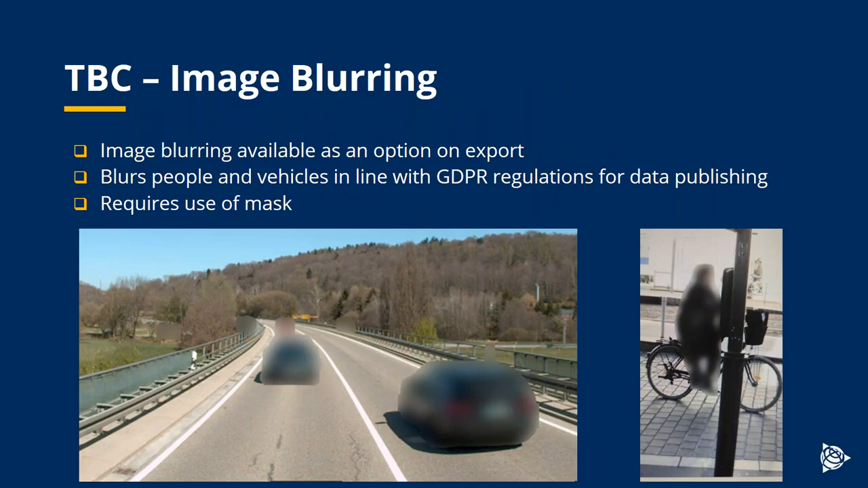Image blurring has become particularly important, especially in the EU. If you want to share mobile mapping data over the internet with the public, it's very important to follow the GDPR regulations, which require anonymization of vehicles and people's faces in particular.